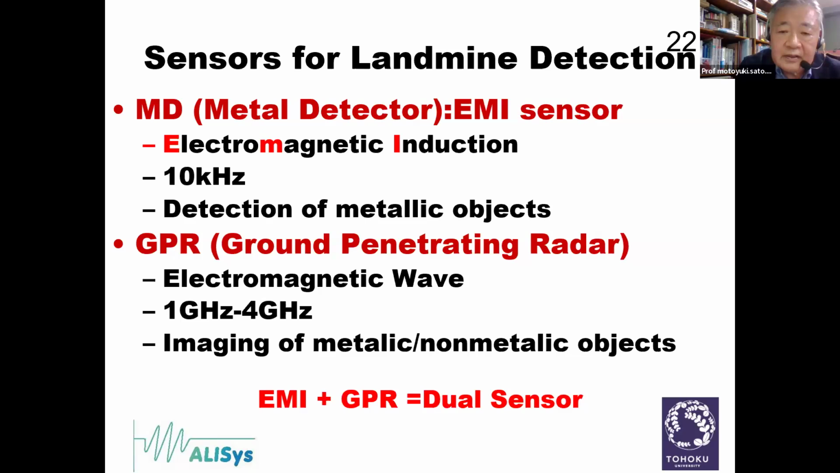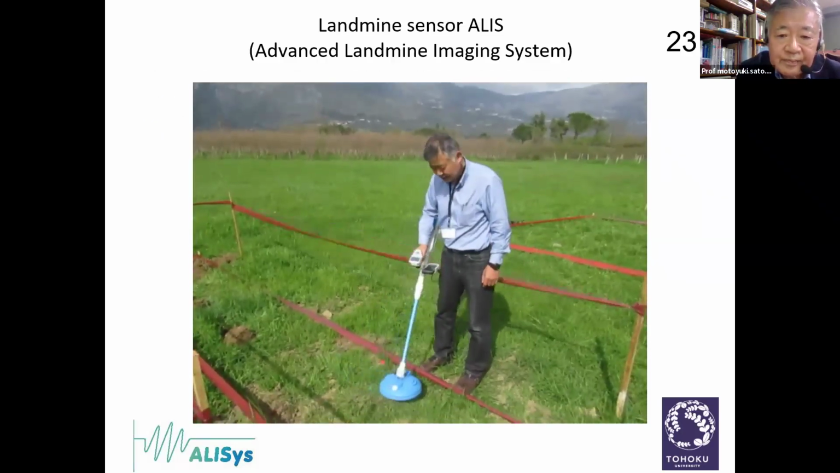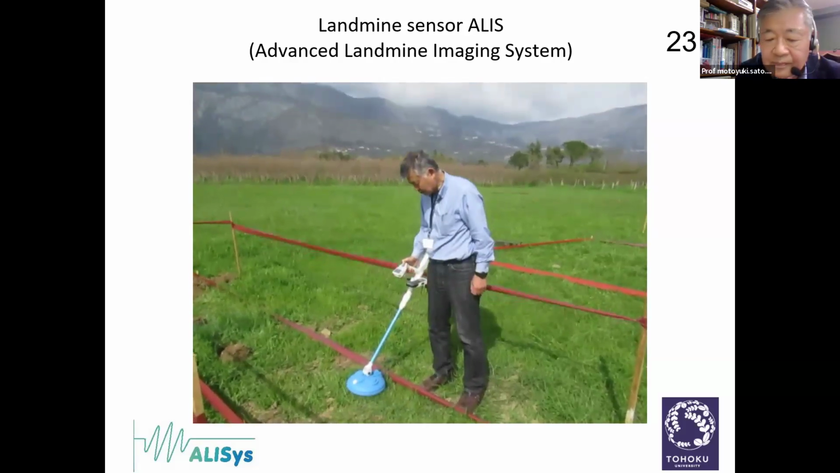So the metal detector detects metals. And if we can use the GPR at the same time, we can see the shape of the object. So if the GPR can see the target shape, then it is a mine. At first we hear the sound of the metal detector and try to find the position of the object.